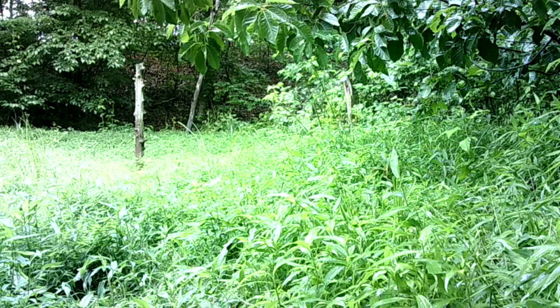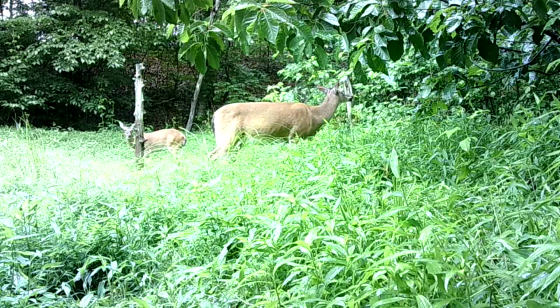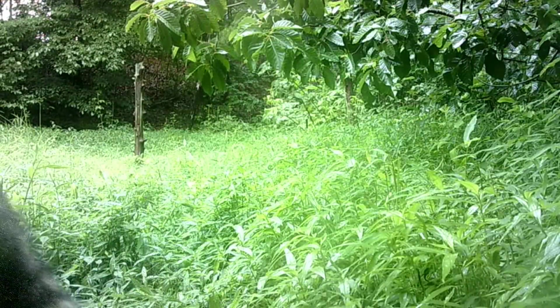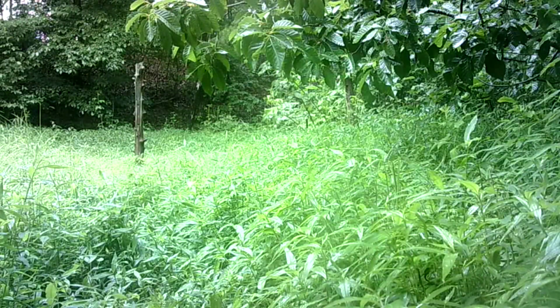At the other camera, the deer are here. And so are the other animals. You just really can't see them. I don't really know what to do about it. I don't want to cut the weeds down. It makes it unnatural. But the coons is out during the day. They love this place. They just out browsing during the day.